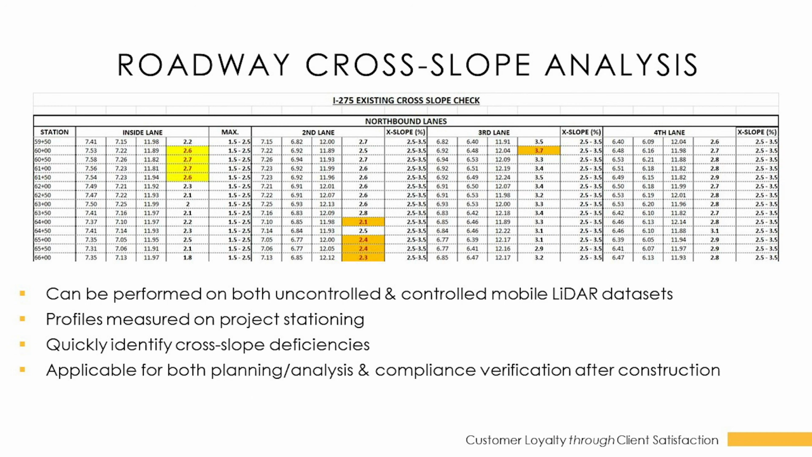This can be done both from an uncontrolled data set, which would really just provide relative analysis in terms of a cross slope percent, or if the data set is survey controlled, then we can pull elevations out of that data set from these resultant cross slope analysis and basically provide survey grade elevations.